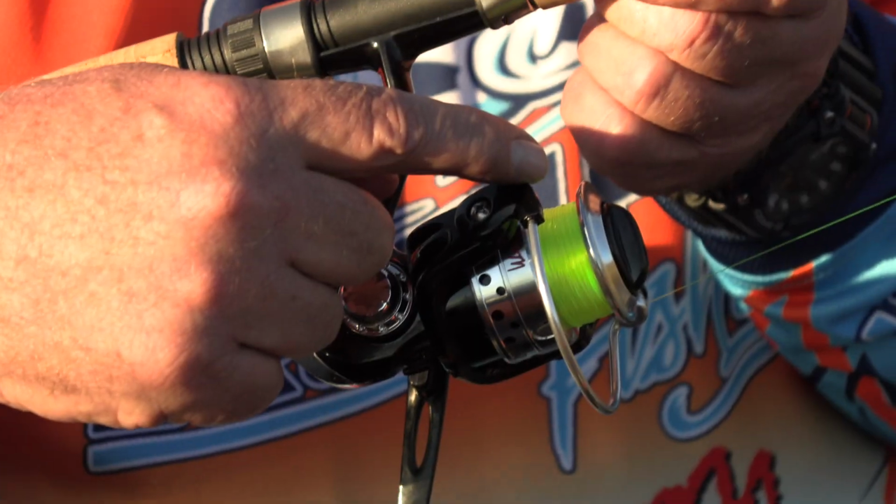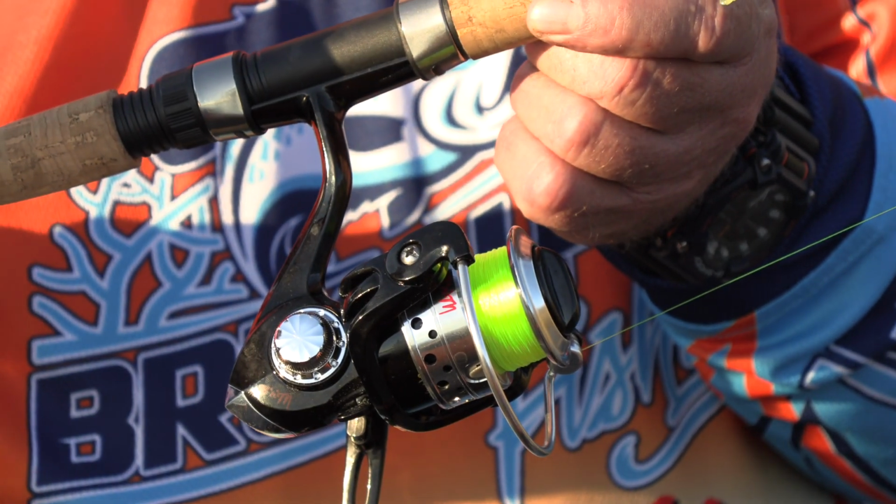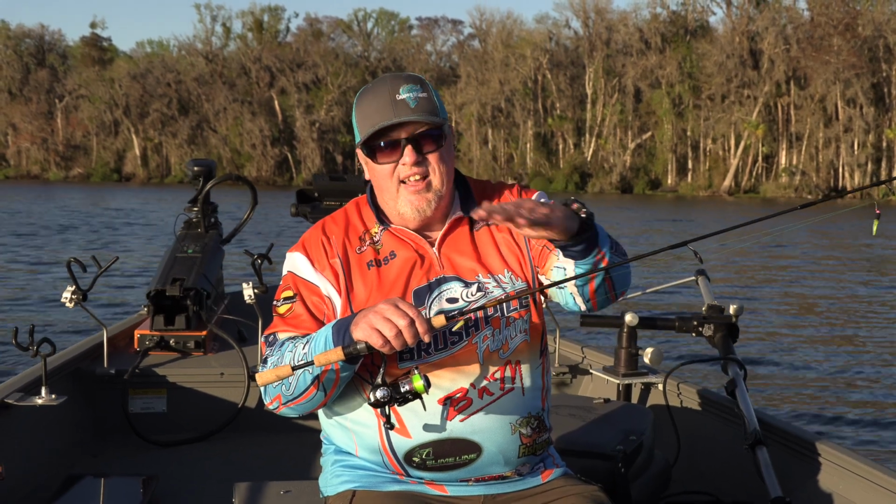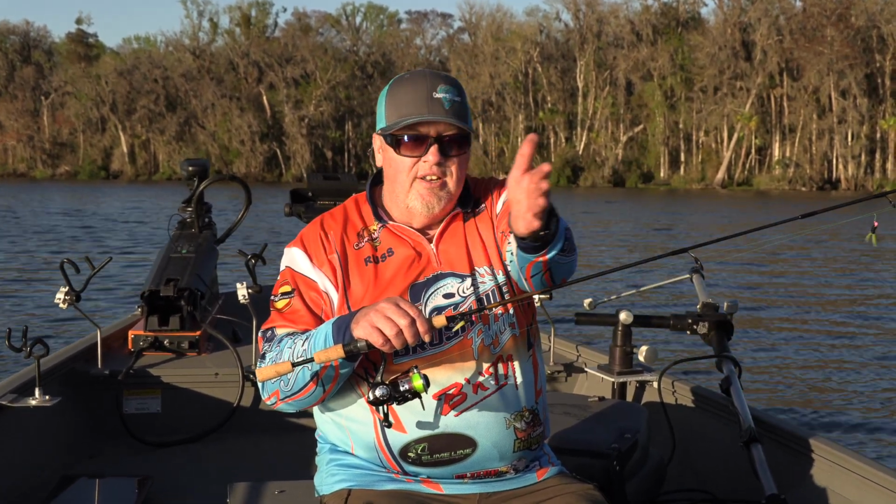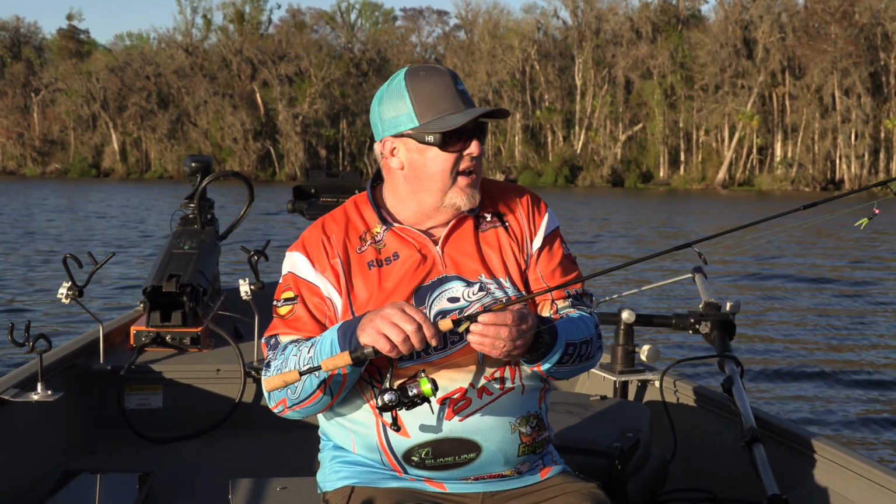As far as the line, we went with a 6-pound high vis slime line, and again, especially with these sunglasses, I got the hook and bullets and they're polarized. I can see that line on the water, so when you bring fish in, you can kind of navigate where you bring them in and avoid a lot of tangles.